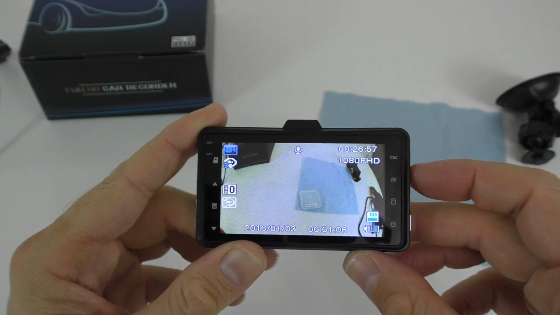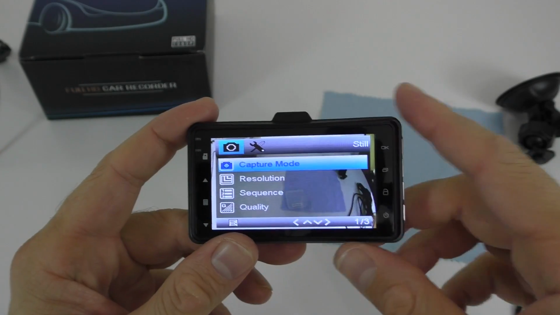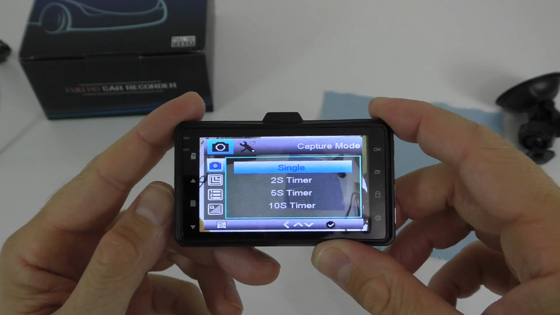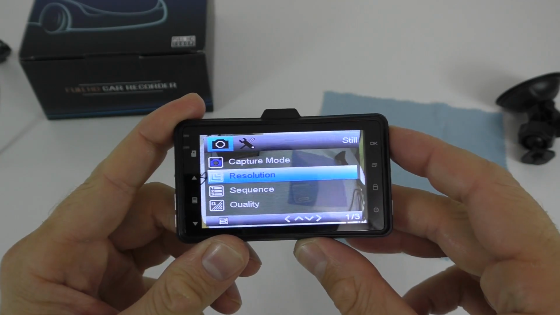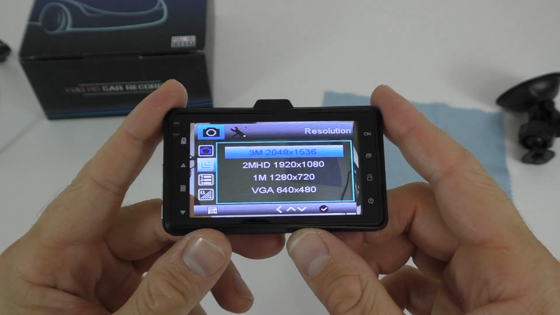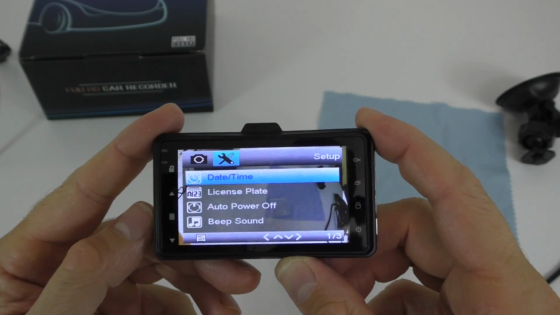So if I choose the picture taking mode, we have a different setup here. So here you can have a single picture or a timer in between pictures, so easy to use. For resolution we don't have the best resolution. You're gonna see some sample pictures later on, and you can see that the pictures are not the absolute best.